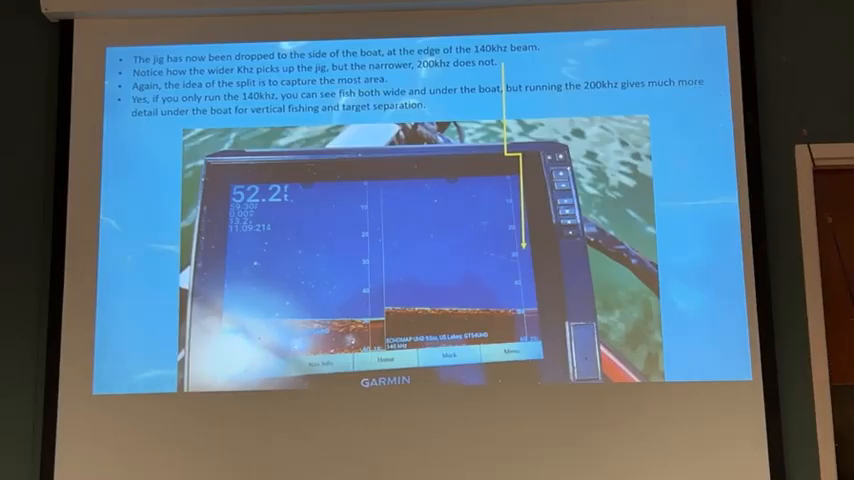But what happens is the 200 is a very precise, very narrow beam and offers a lot more detail. So as far as fish size, as far as structure on the bottom, it's nice to have the narrow beam just because it offers more detail.